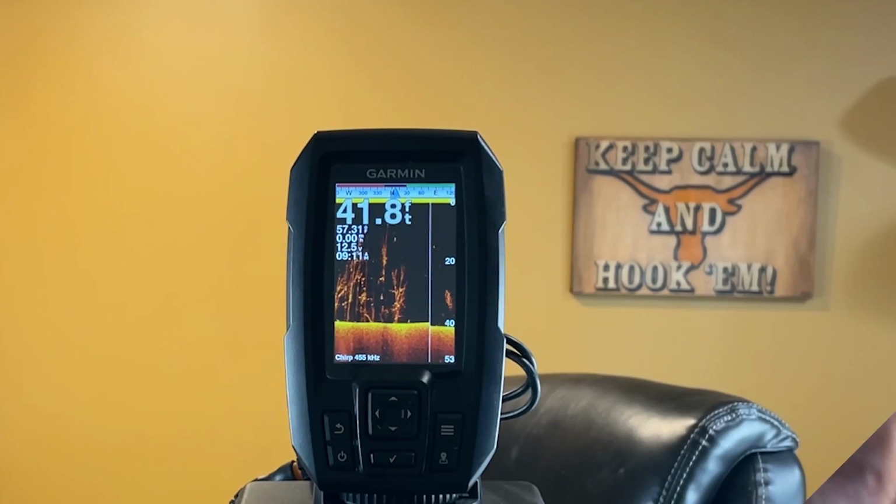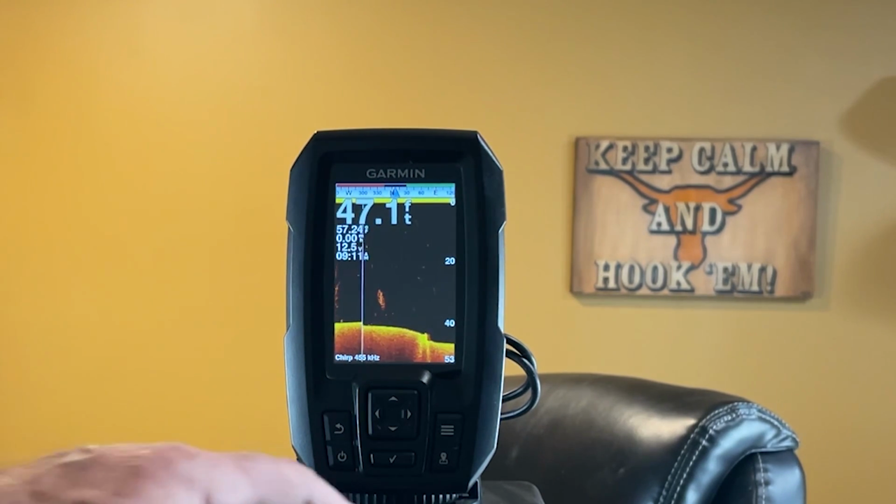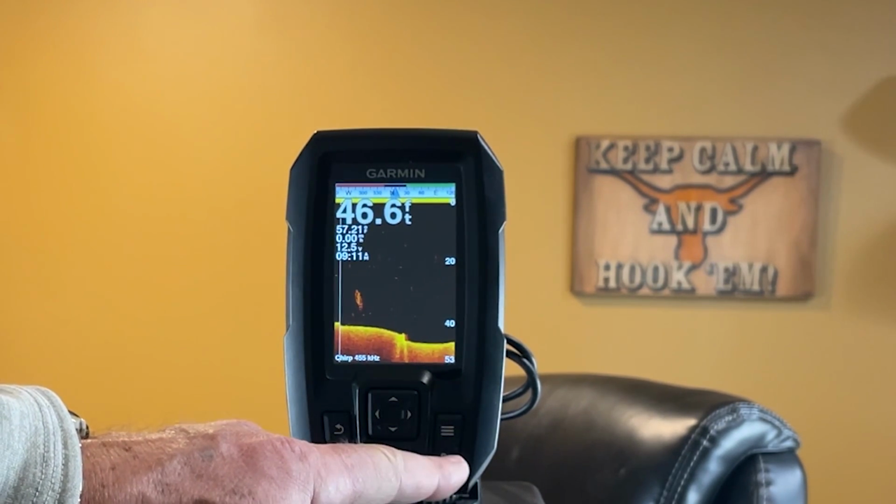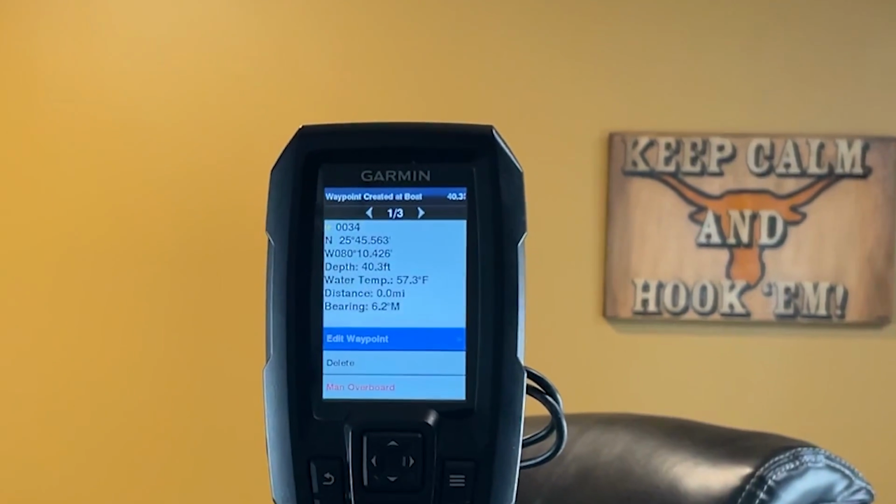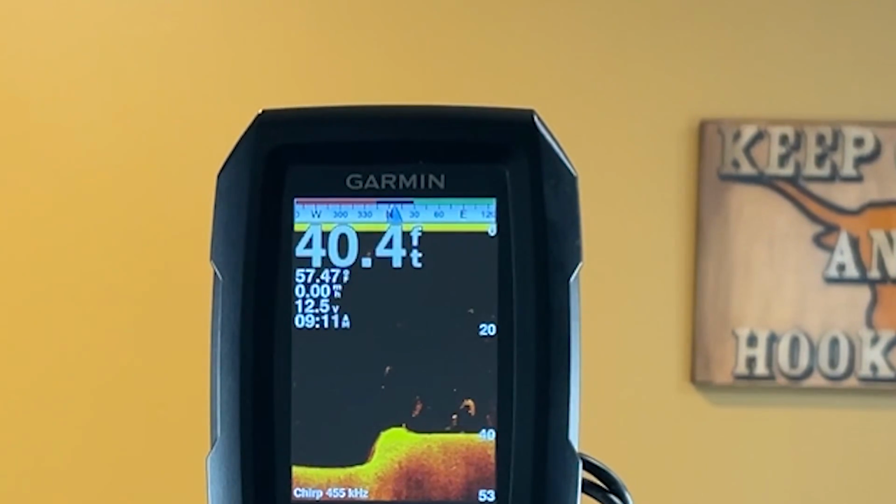All right, so to generate a waypoint on something that you see at the screen, there's two ways you can put a waypoint on. One is something you see on the screen. The other one is the position of the boat. Let me show you the difference. If I press the inverted teardrop for waypoint, okay, that just set a waypoint. But look up top here, waypoint created at boat. So that's whatever your boat position is.